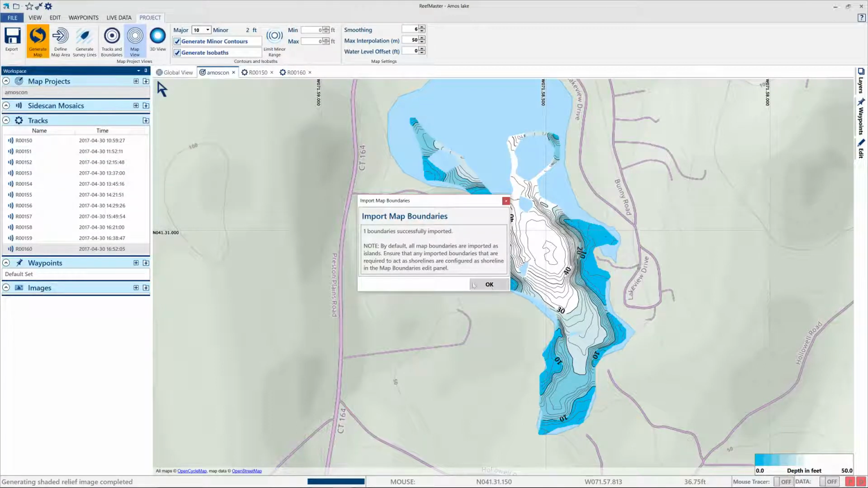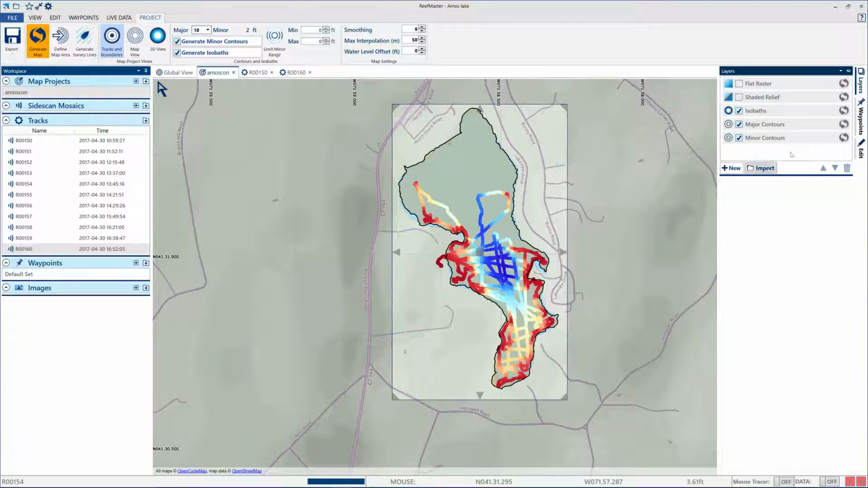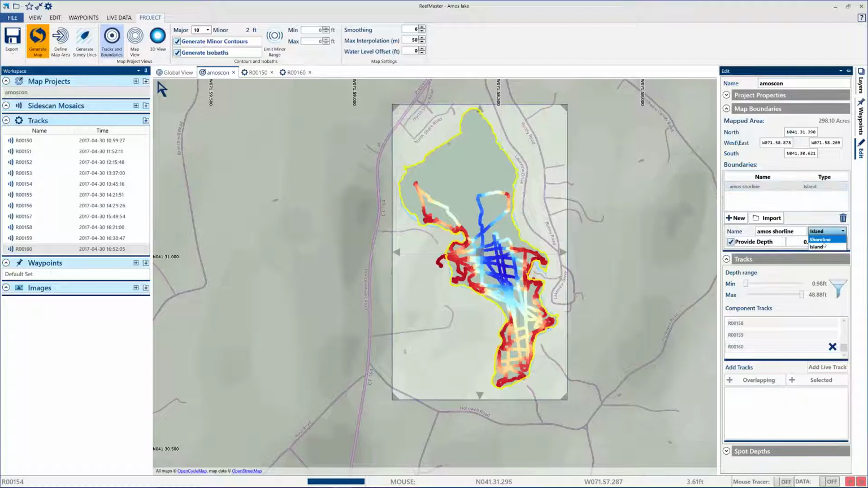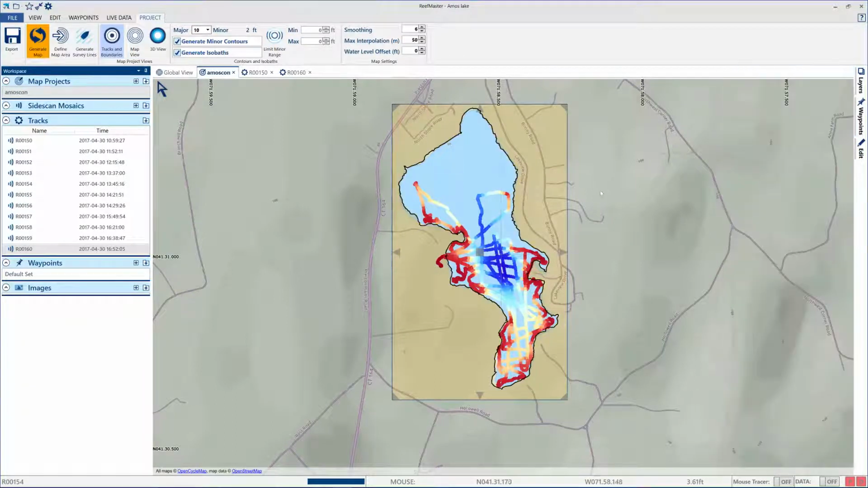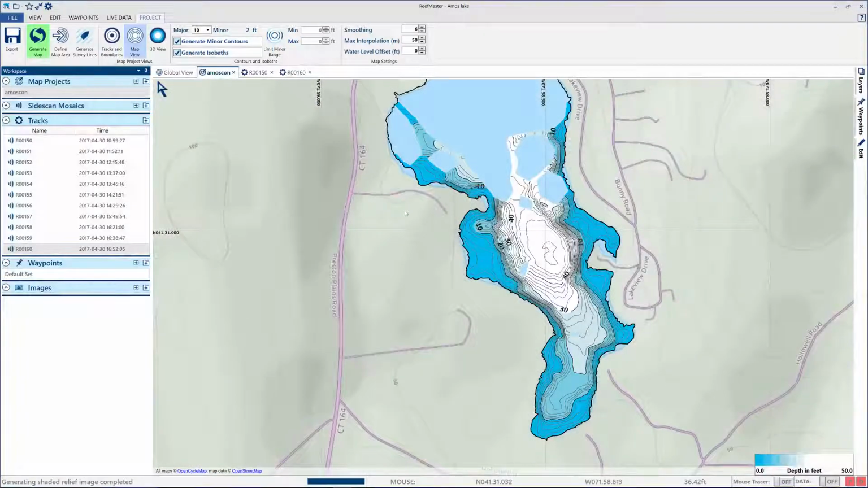Amos shoreline. Boom. Now we got to go back to layers and edit changes to shoreline. And we're done. Once again, we're going to regenerate the map. And we're getting closer to something decent.